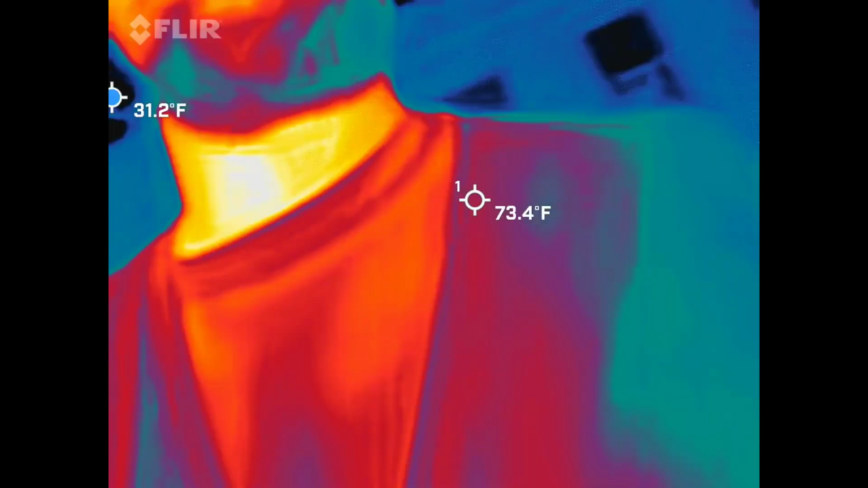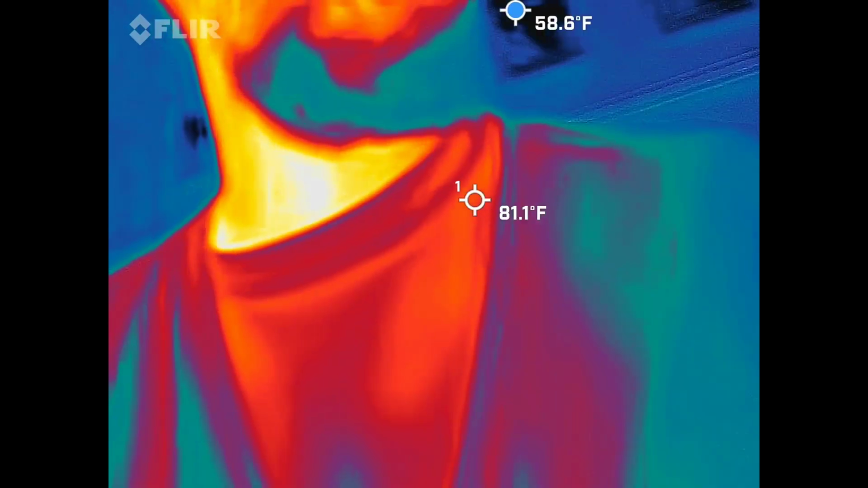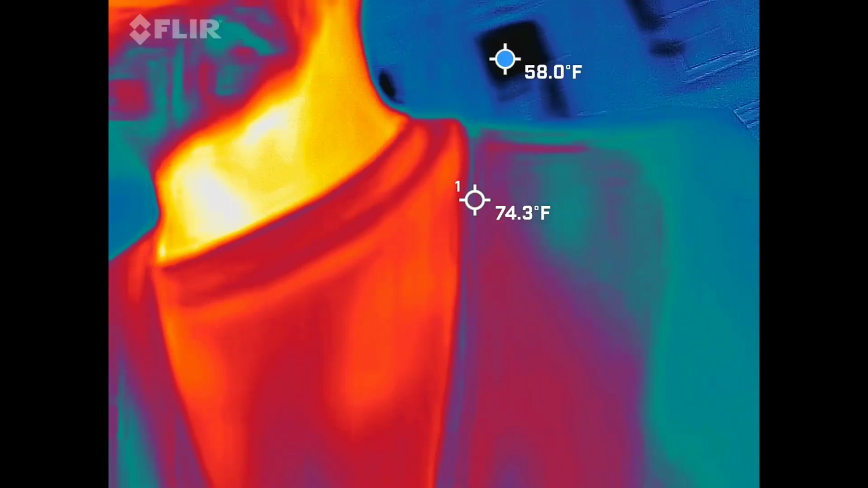Sorry, Tyler, but you guys should be able to see me in here, right? Red, orange, and yellow guy. I'm the hottest thing inside the frame right now. Yep, that's how it works. When I've got many ladies in front of me, I will play to my strengths.